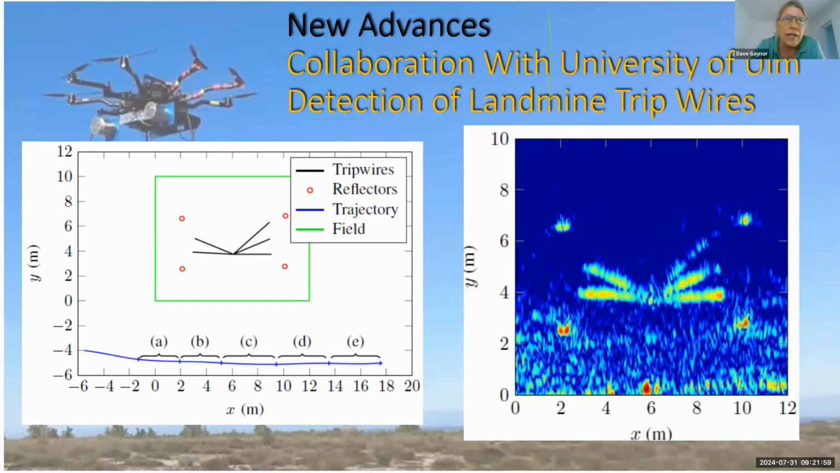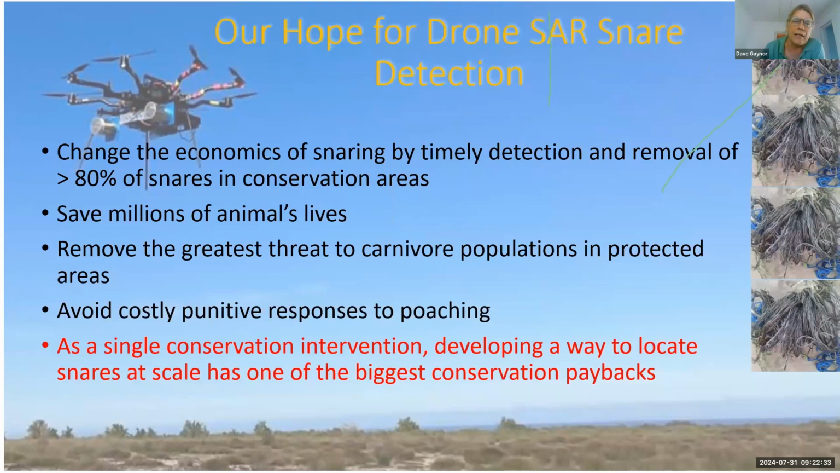So we've got our drone, and we can detect larger targets, and we now need to invest in identifying the targets, discriminating snares from other targets. We've teamed up with the University of Ulm, and we're collaborating, and we've got a master's student starting at the end of this year. They already have the algorithms to detect finer wires than are typically used in wildlife snaring. So we're quite excited about that.